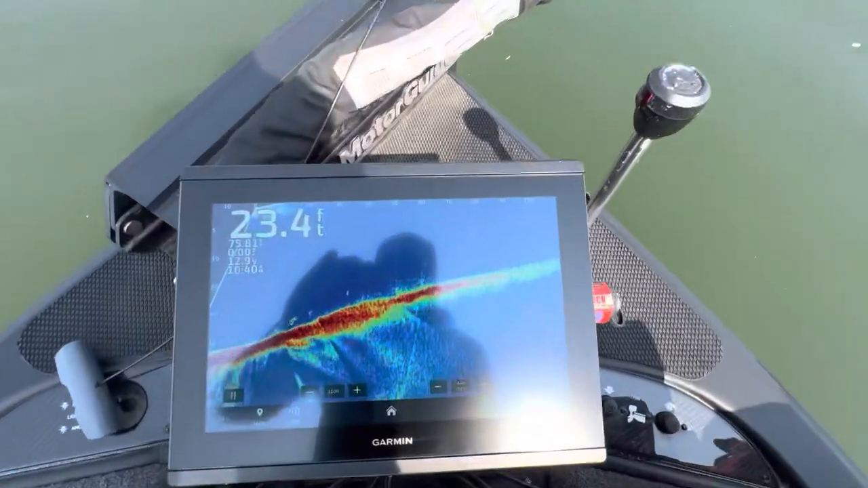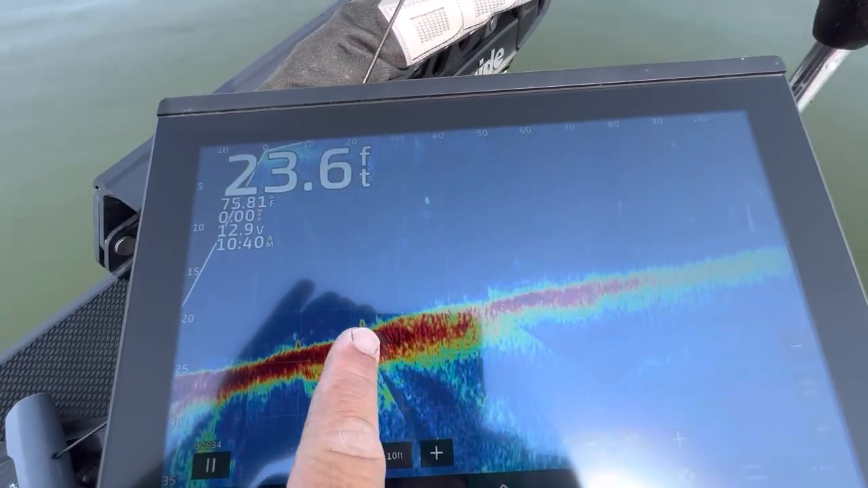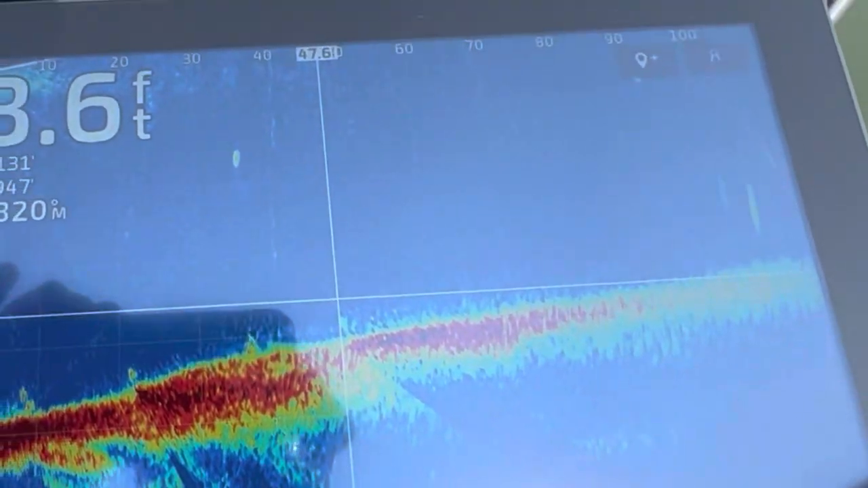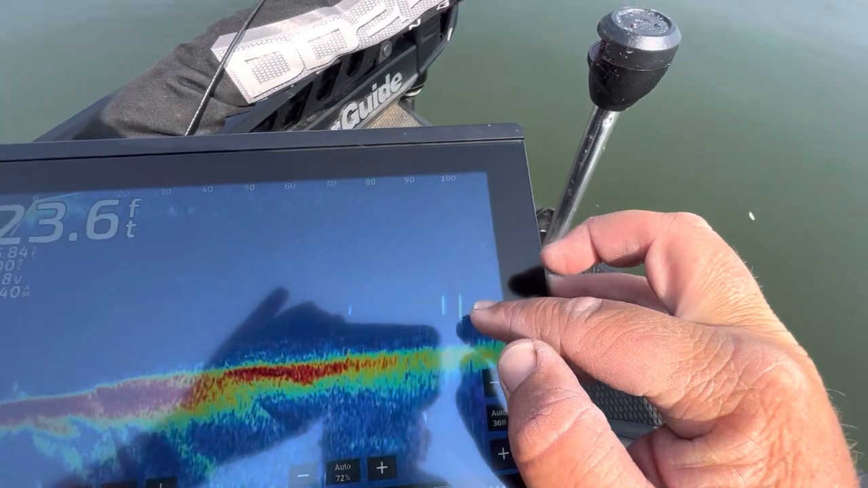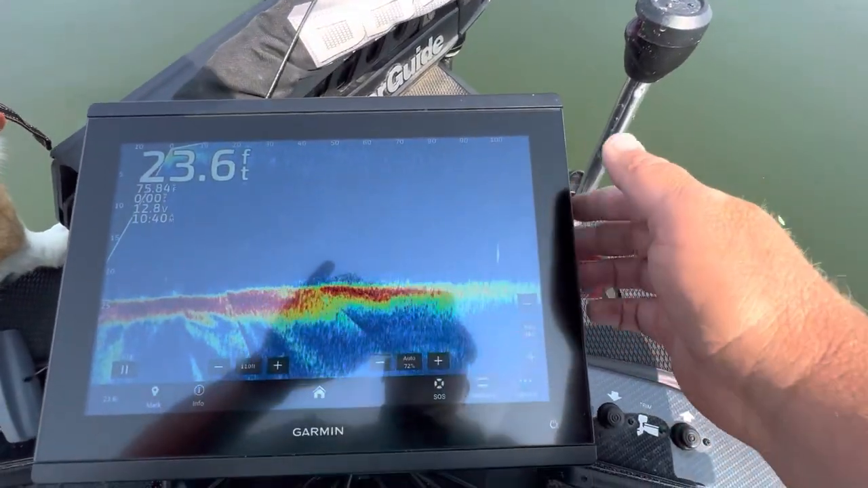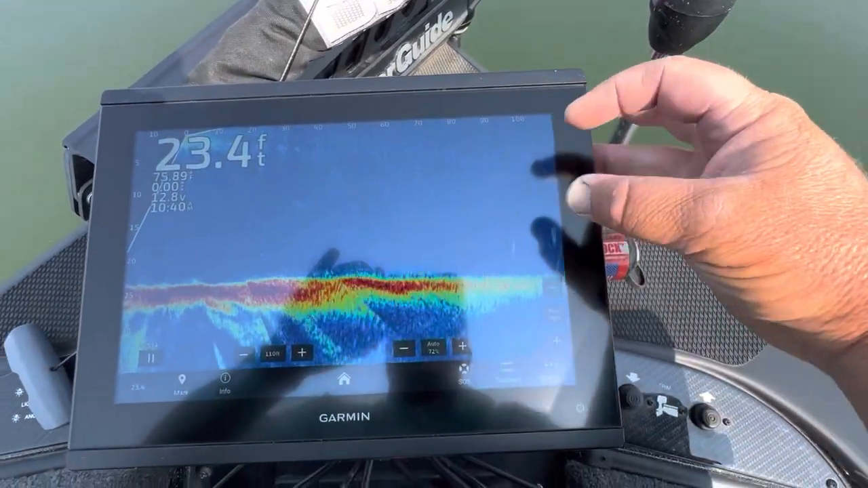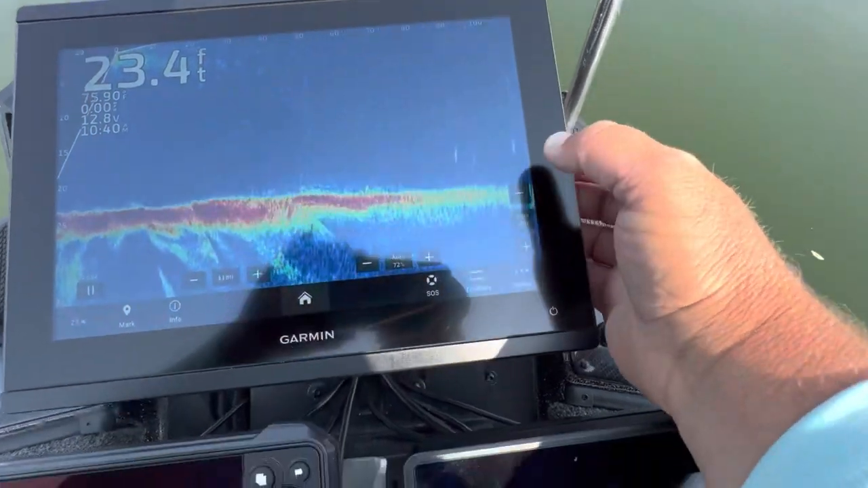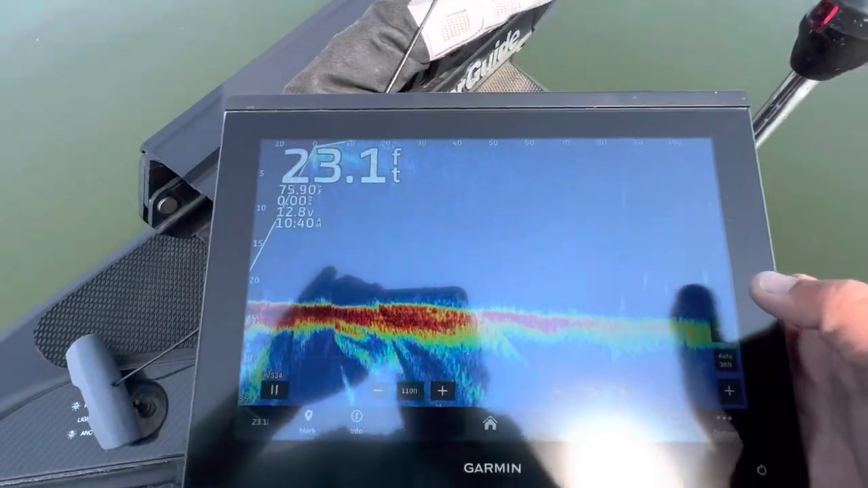All right, guys. So we were able to get on a school, which is awesome. And so let's check out the LVS34. So here we go. As you can see, we already see some fish right here, right here. They're just kind of swimming around. And you can also see them really good out to 100 feet, which is something that with the LVS32, once you got past that 70-foot mark, they really started getting real fuzzy and you couldn't see them. But out here, you can see those fish very, very far.